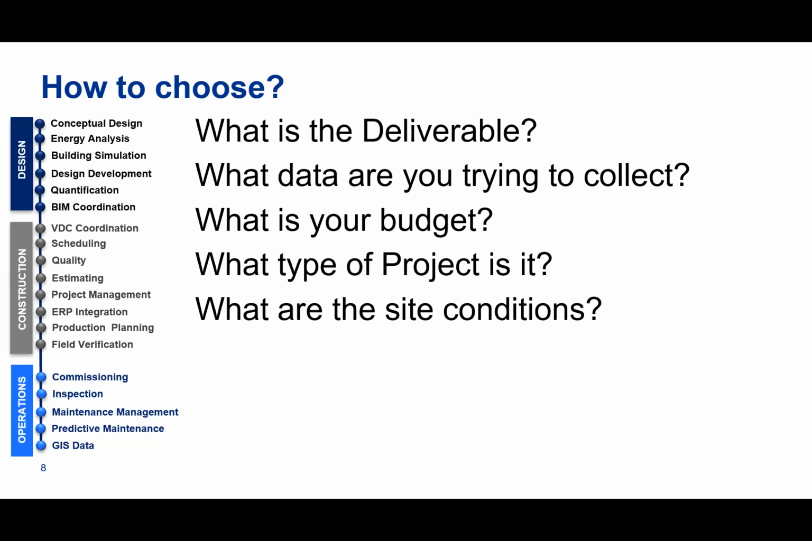Then when you find out, let's say it's a TI improvement, what data are you trying to collect? Well, I know now that I just need a quick run through of this office area with the scanner or a 360 camera, and I can use that to start building my Revit model. Another thing to keep in mind is what's your budget. If you're going to do that same TI improvement, you don't want to go right now and buy a $120,000 scanner and just have it sit there, right? You want to choose the right technology for the project.